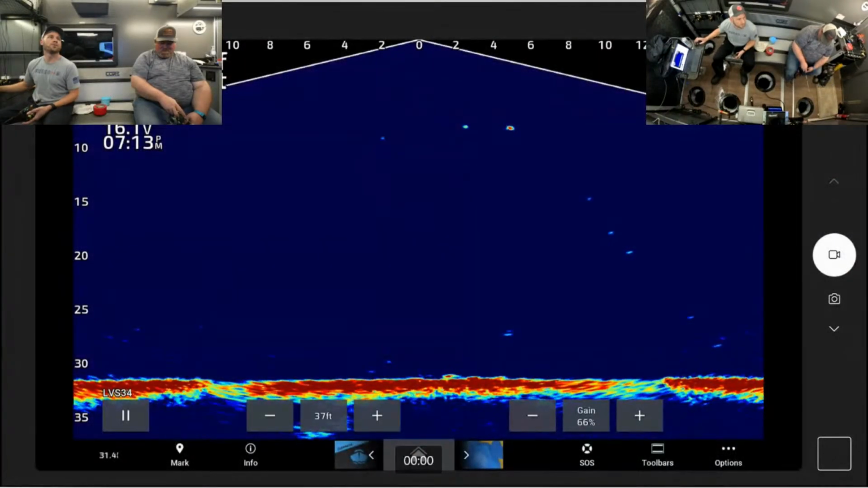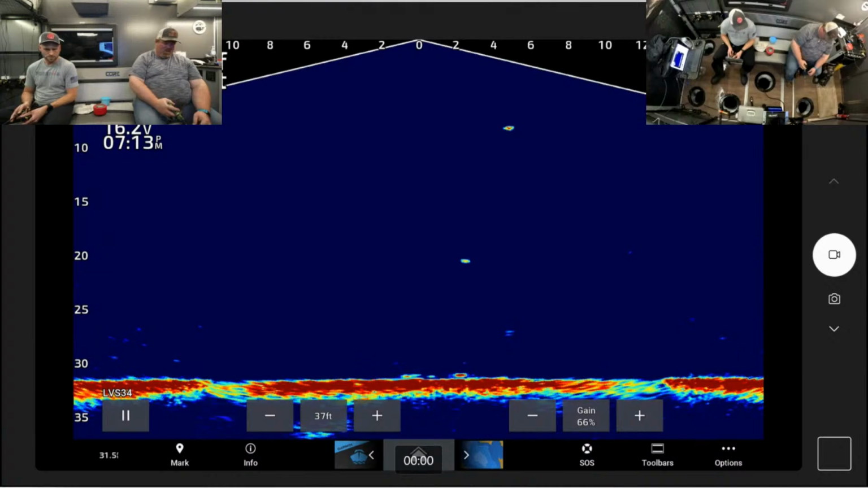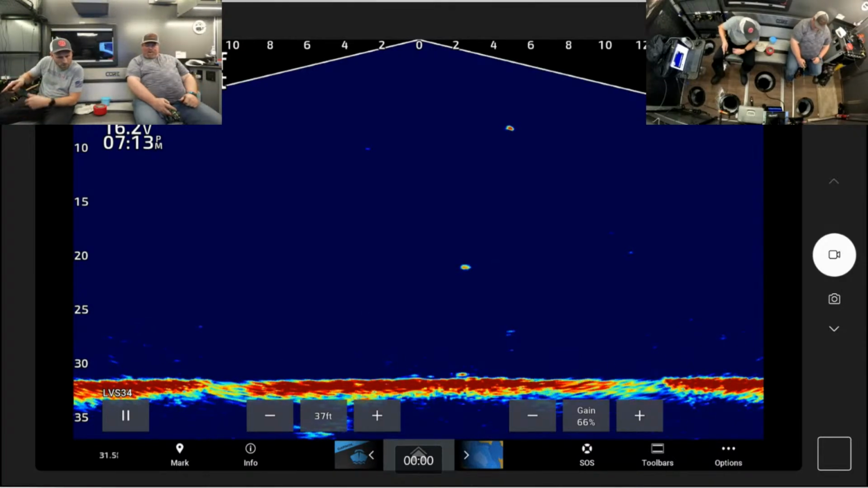Boom. All right, we're back. All right, I'm dropping back down. And you got good eyes seeing those top ones. And that seems to be where the bigger ones are. Yep. So when I fish basins, I am looking for specks, and then try to jig them in accordingly.